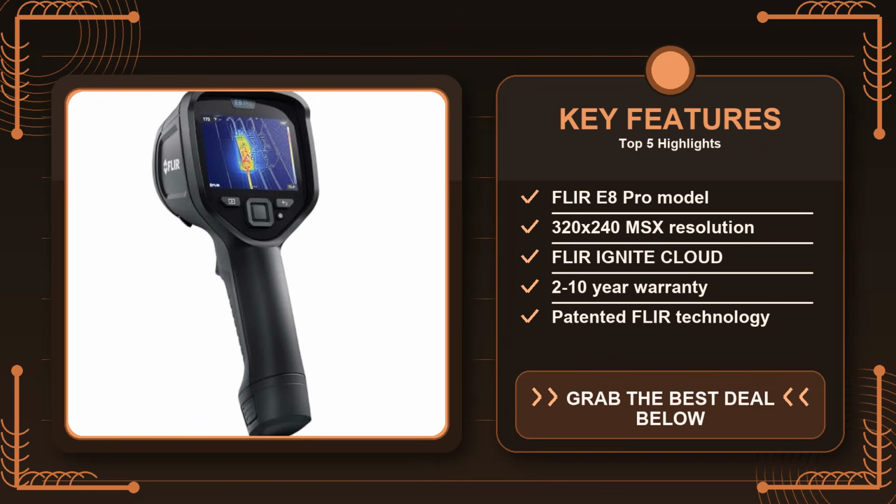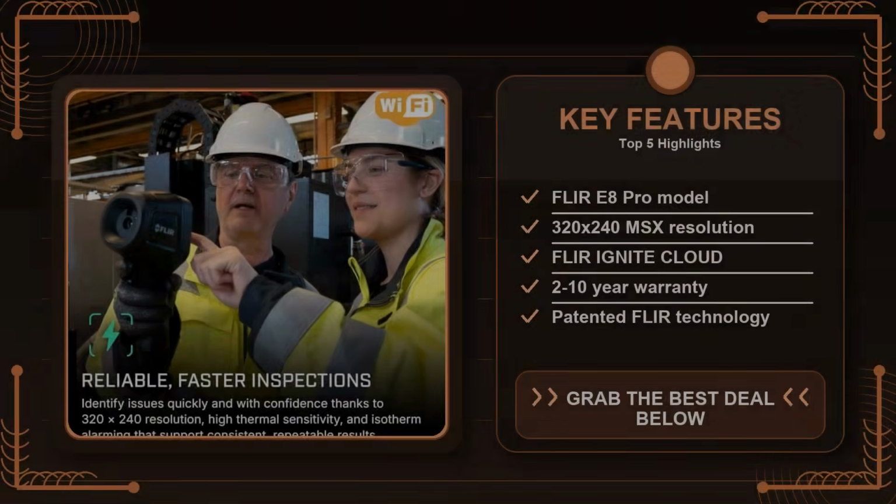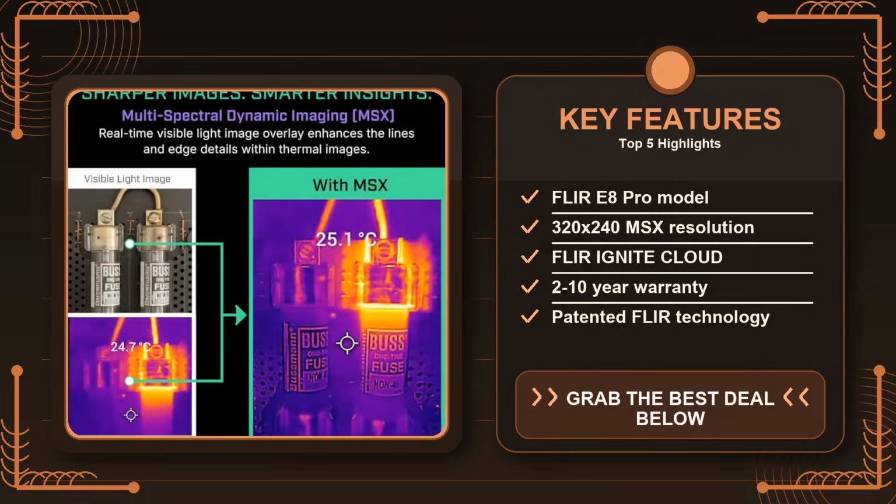The menu system is a single-touch scroll wheel with a modest on-screen interface, so you're not flipping through endless pages of options. I found myself able to switch from spot meter to palette with a couple of taps, which is exactly the kind of friction-free workflow you need when you're crawling under a floorboard and can't afford to fumble with a complicated UI.